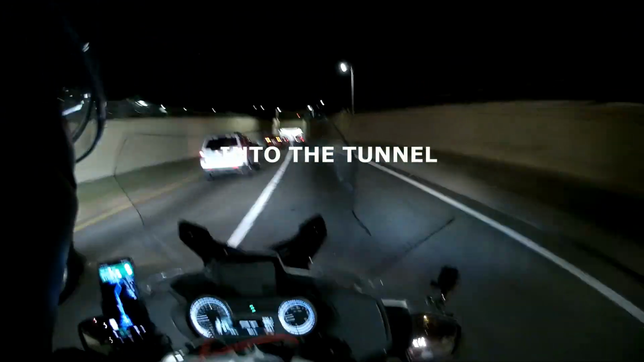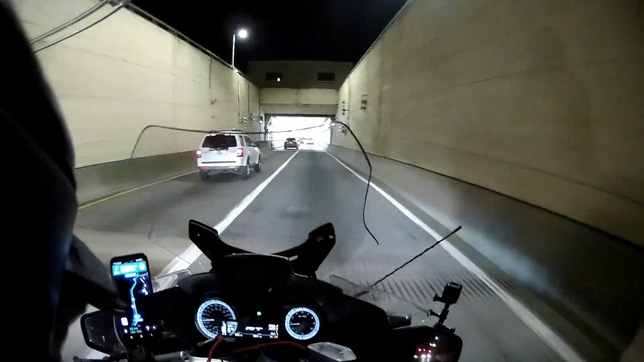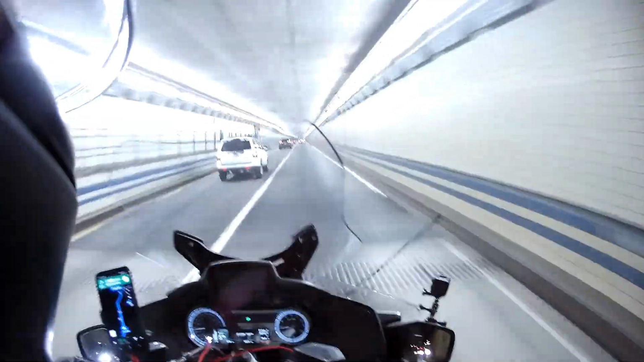I'm enjoying the ride, funnily enough, in the dark. Normally I would never ride a motorcycle in the dark, but this is no problem at all. I can do this again.